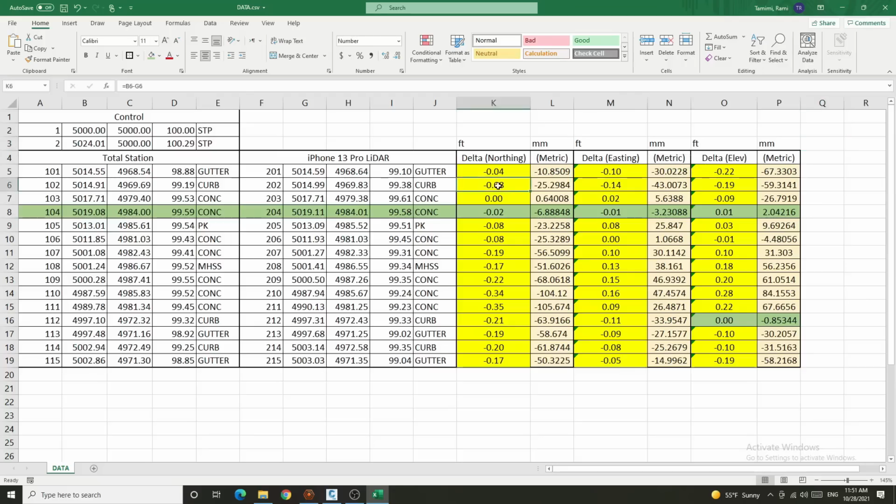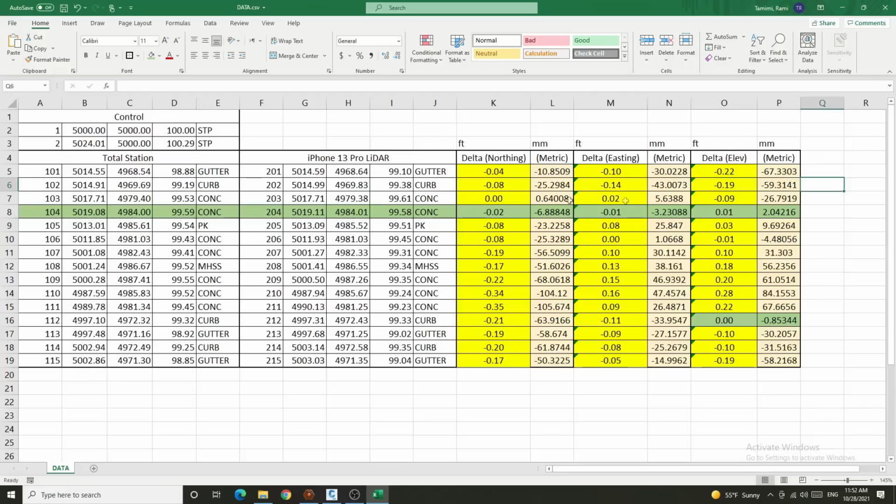That's pretty good. When we look at the curb, we have slightly more error, 0.08, 0.14, 0.19 in the elevation. So yeah, again, I'm seeing a little more error than I would have liked. Point number 103, we are right on in the northing, pretty much right on in the easting, and only a 1/10 off in elevation. And I like that. That's pretty good. That tells me that within that distance between point 104 and 103, there wasn't too much of a difference in there.